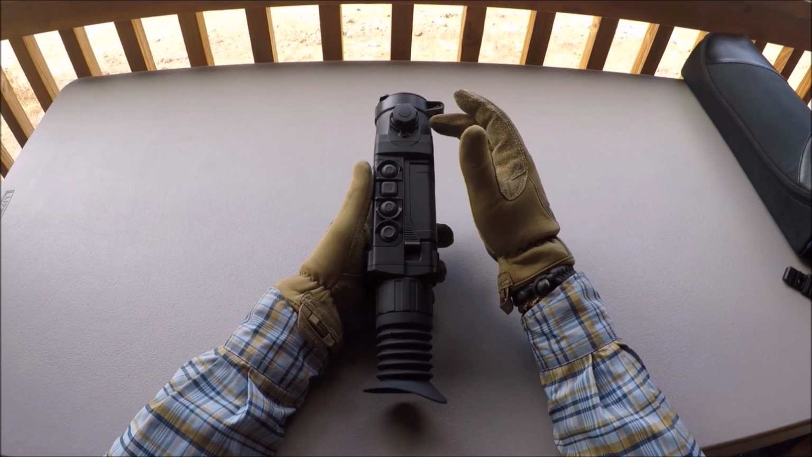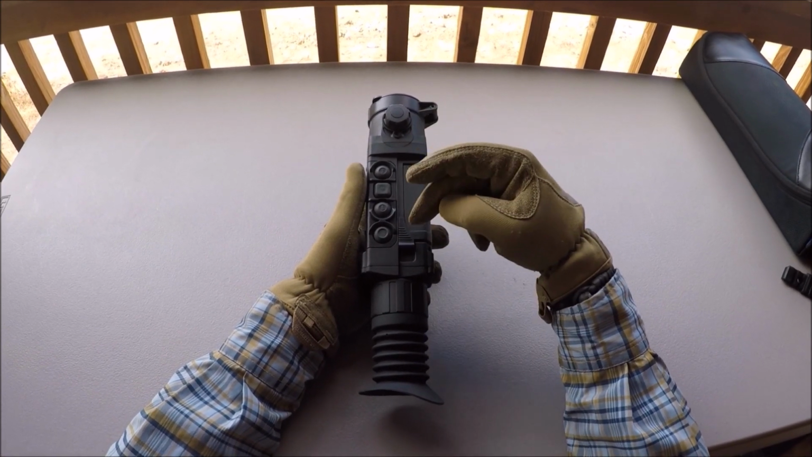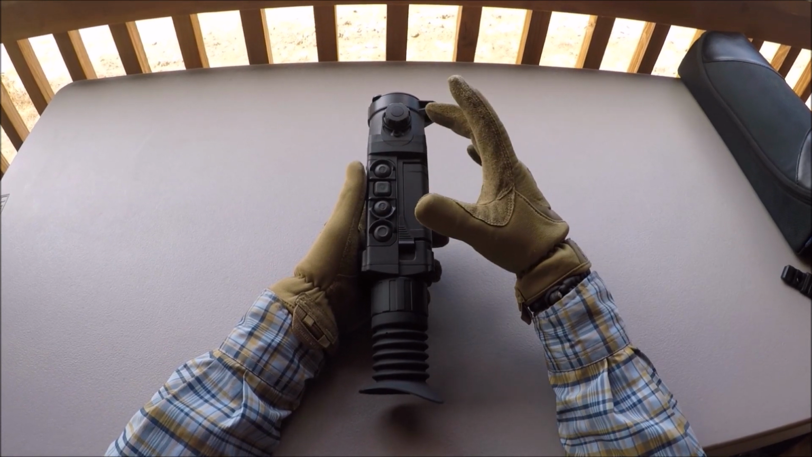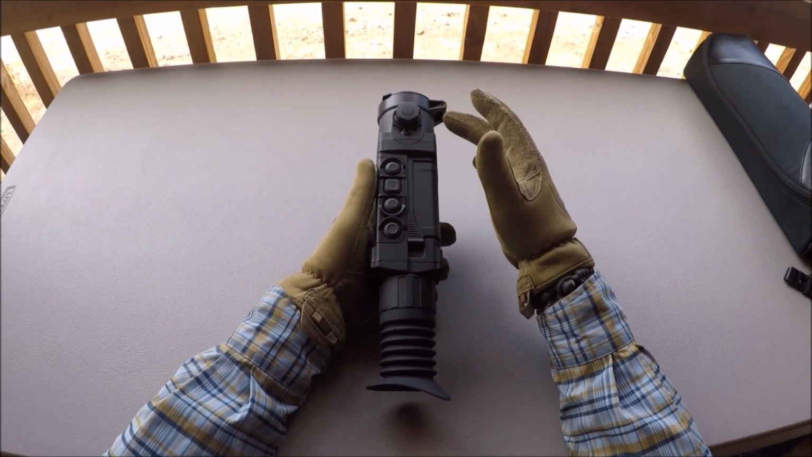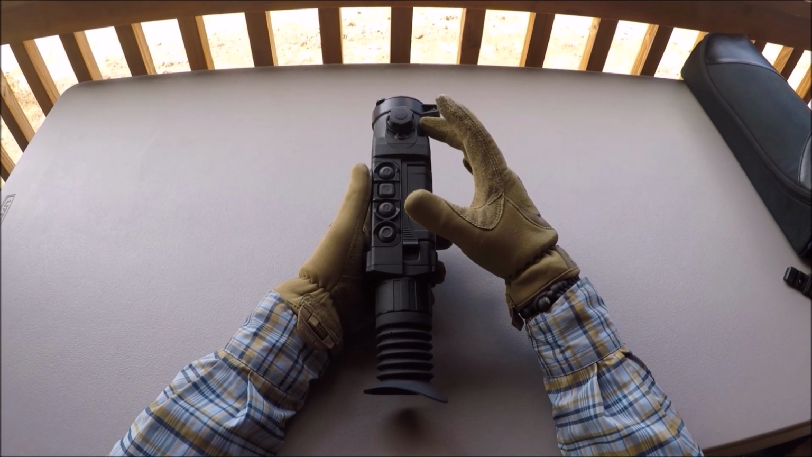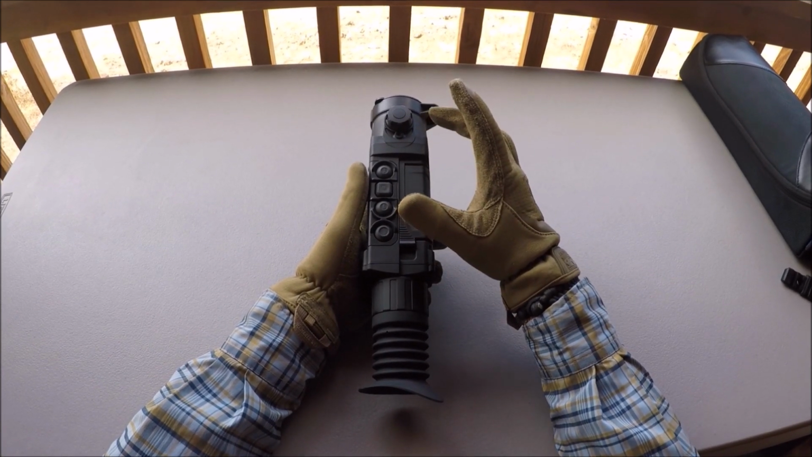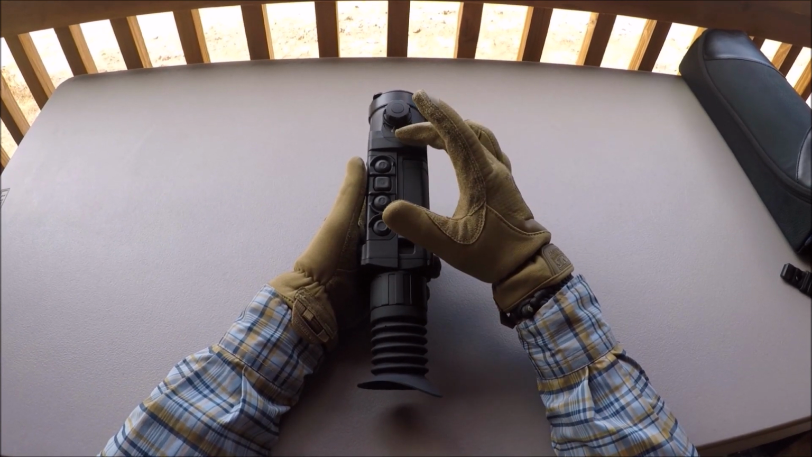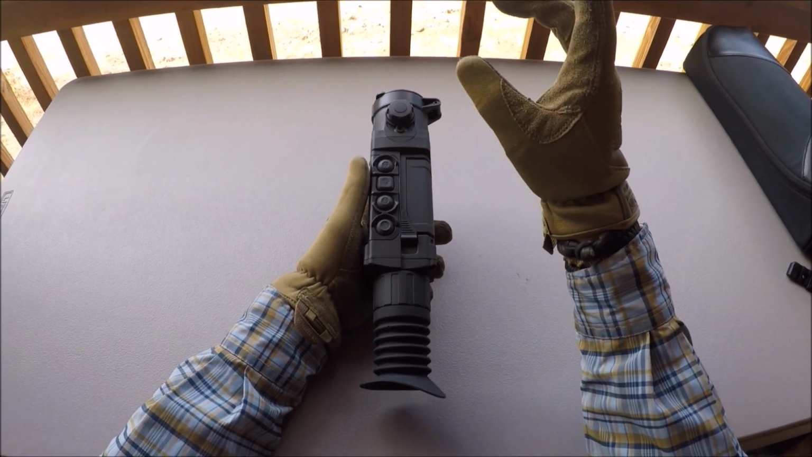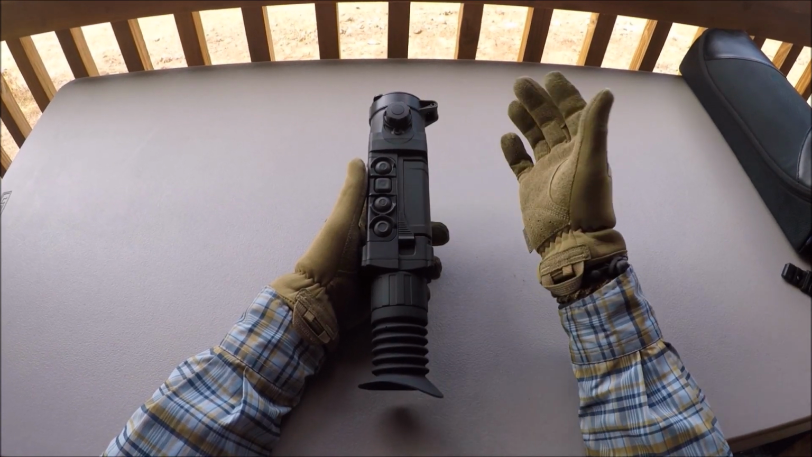And so that 2.1 base mag works great, especially with the picture-in-picture mode, which is available on this model. Let's say you're looking at a coyote or whatever it is you're trying to look at. Your 2.1 base mag is how you see it, and that image is going to be really clear. Then when you turn on the picture-in-picture mode, you'll get this little PIP window that shows up on the top of the image. I'll show you all that on the device itself later on in the video.